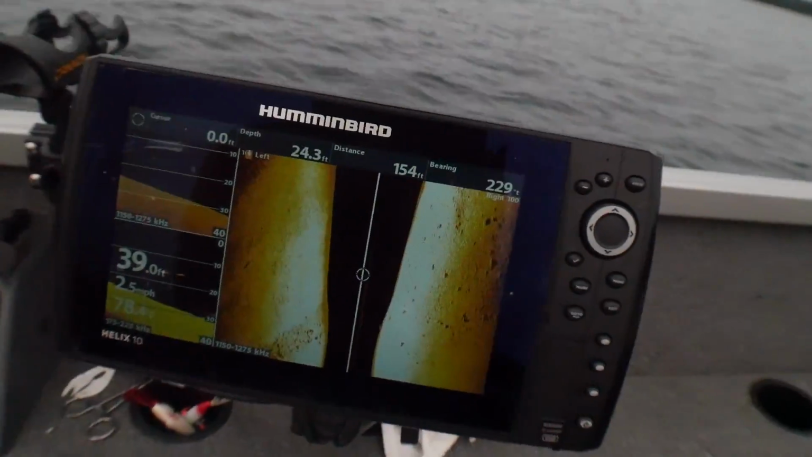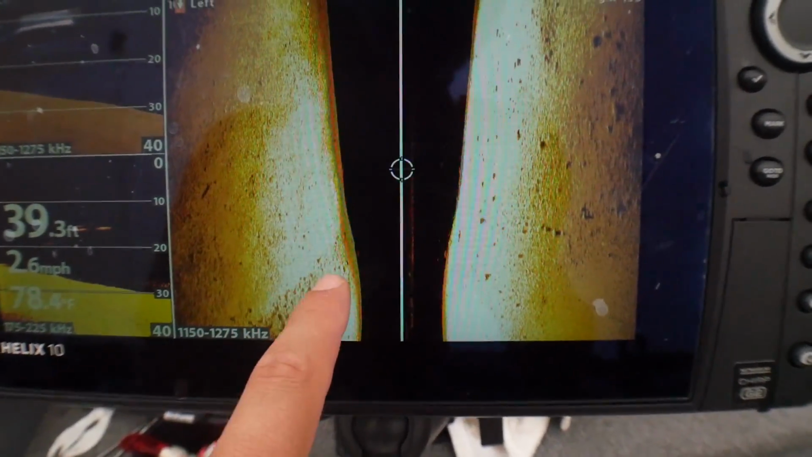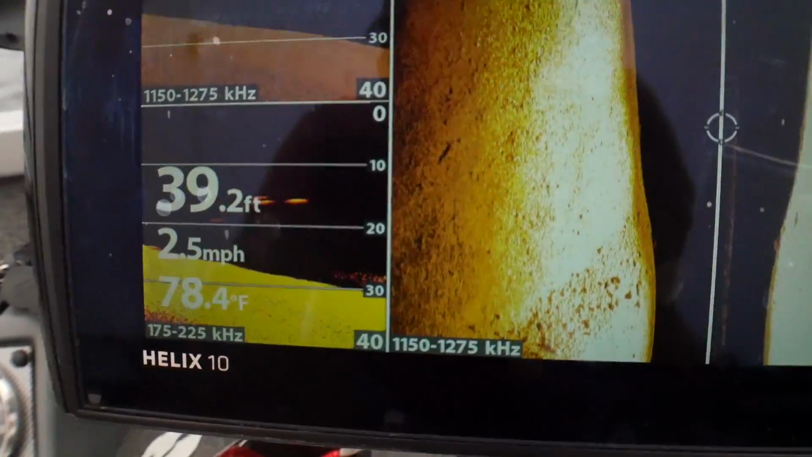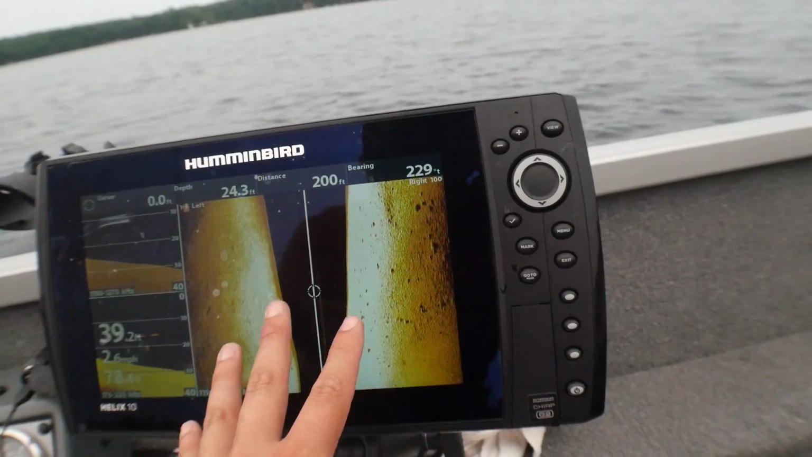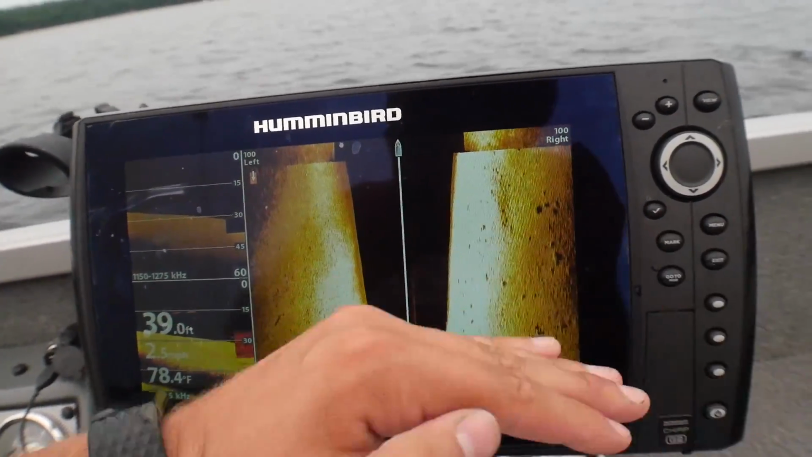Along here I ran across this rock bar. What you're gonna see right here is each one of those is a little pebble. Over here got a couple little bigger rocks and stuff, and then it looks like there are a few fish hanging out on top of it. Now what I did, I paused it. So I'm gonna unpause it quick here. I'm just gonna hit exit, and now you can see it totally changes.